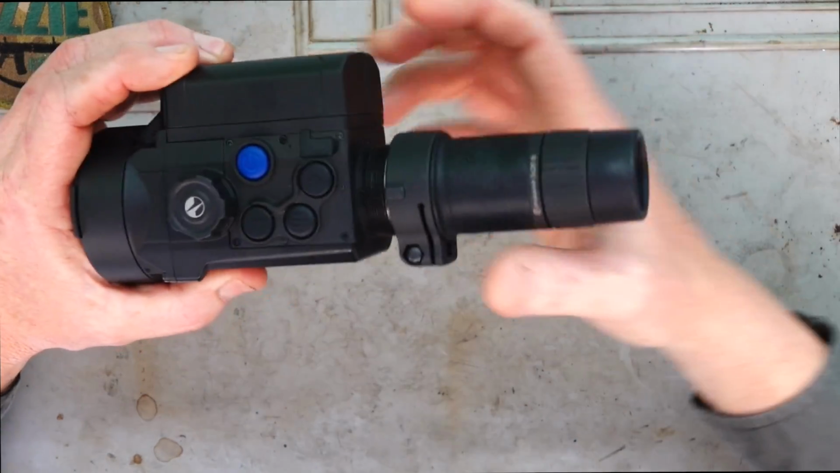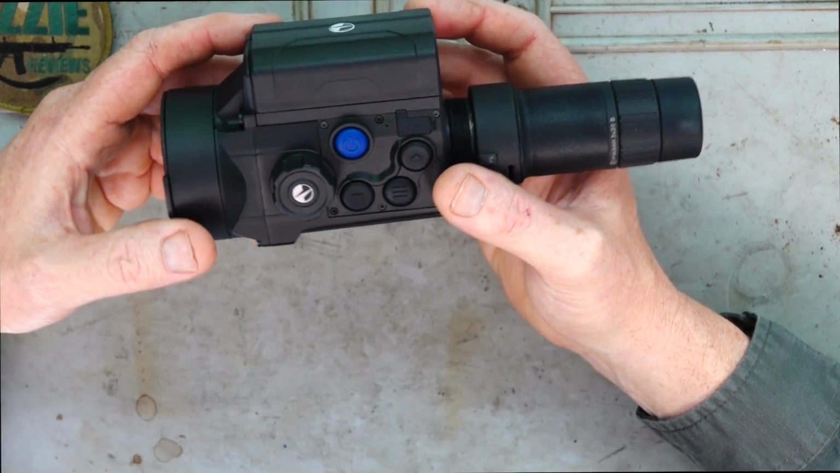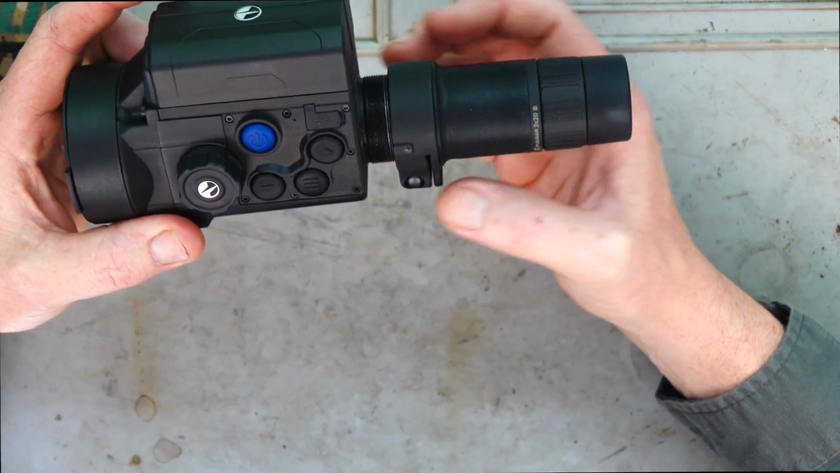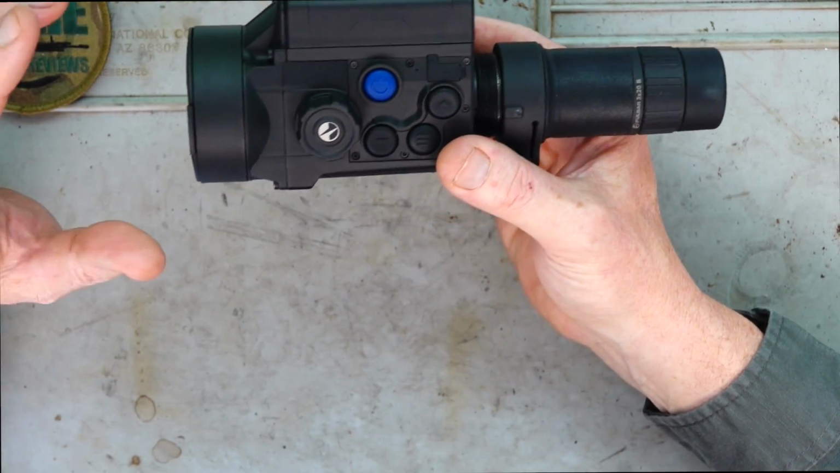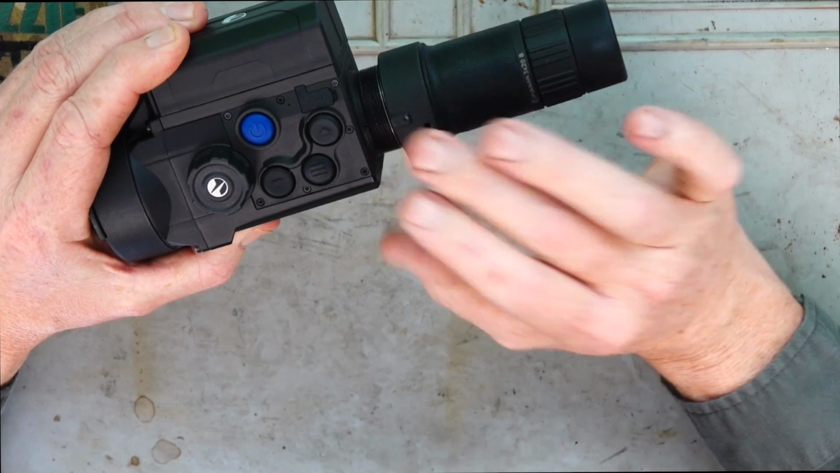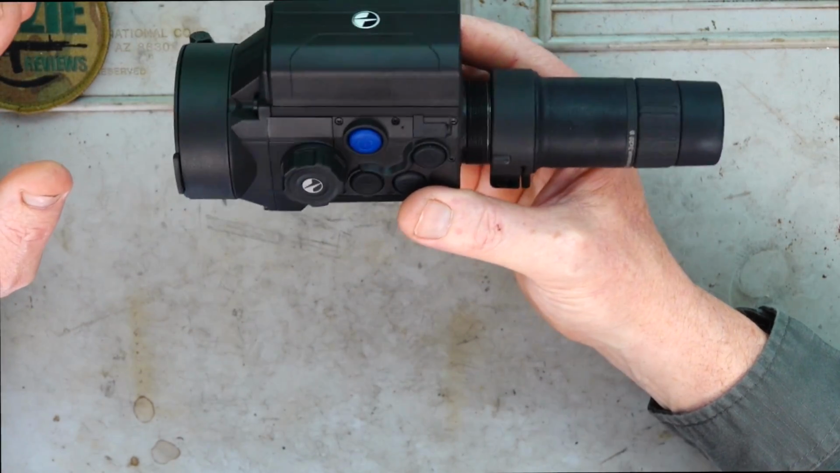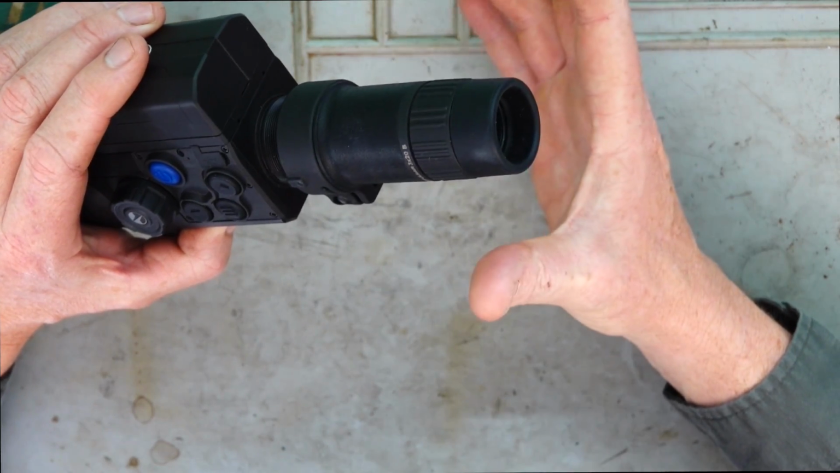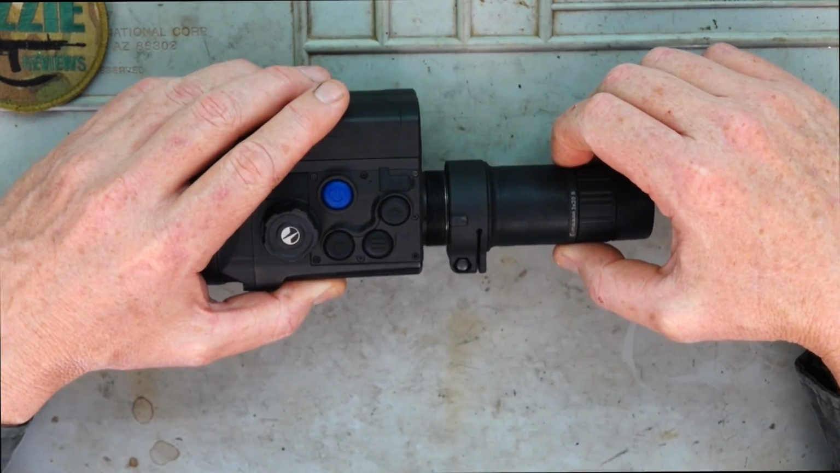Now the weight of it, okay, this is with the included battery, is 580 grams or 1.28 pounds, as you see it. So not too heavy, but keep in mind when you clip this onto the front of a day optic, it is going to add that weight and make it that little bit front heavy, okay? So expect that to obviously happen.